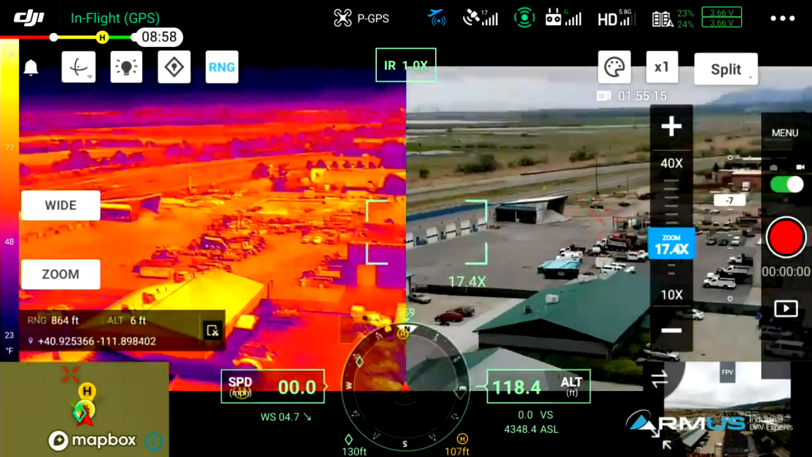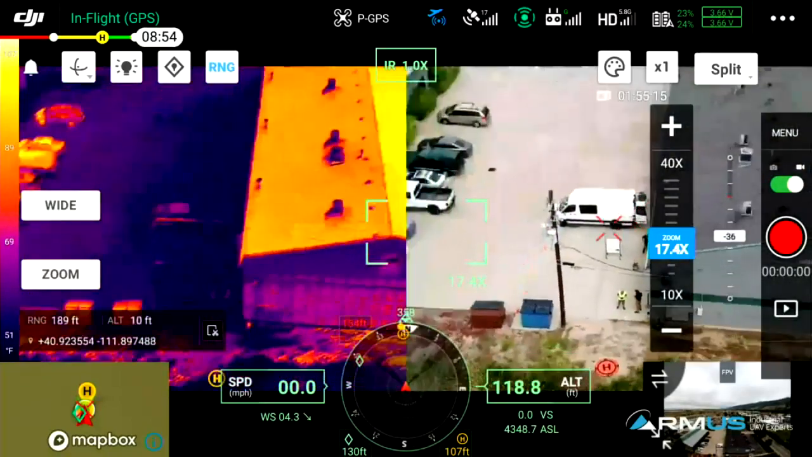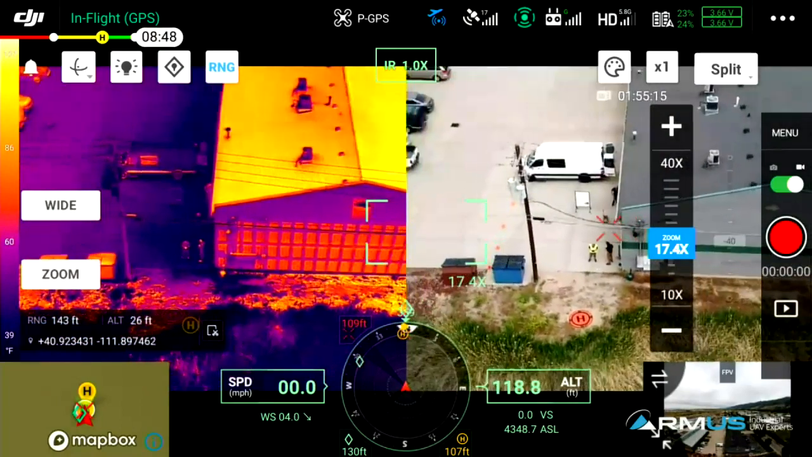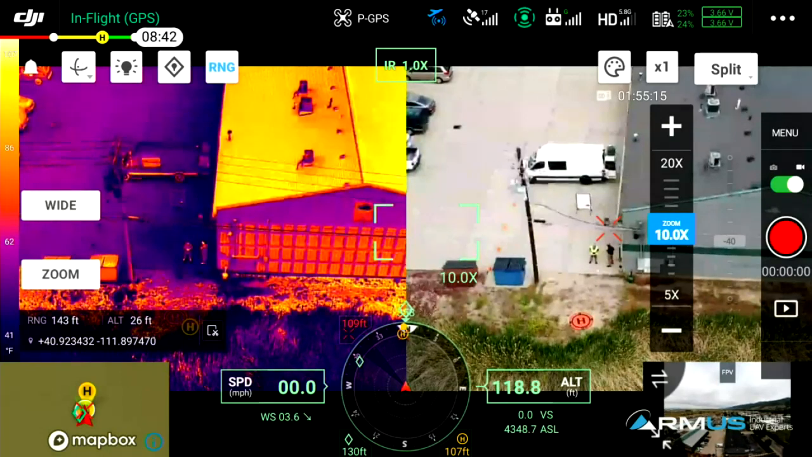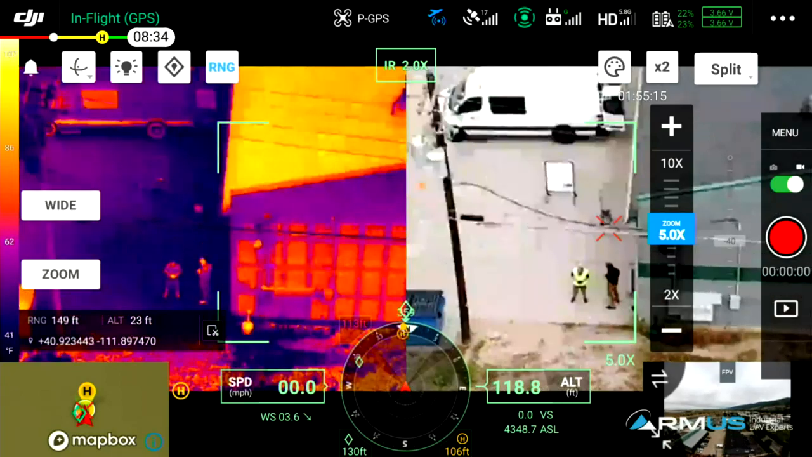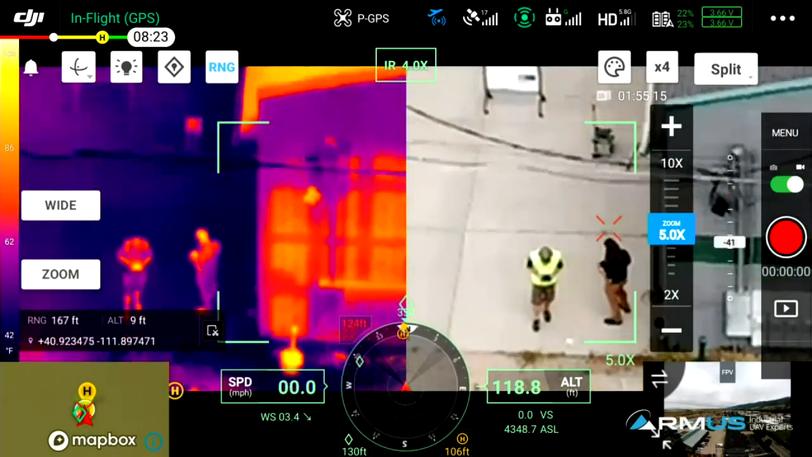With the split view, we just had a comment from one of our viewers to talk a little bit about this, and again, how the split view looks. This is putting the side-by-side, left and right. If I zoom in, I'm not doing any optical zoom control, I'm only doing zoom digitally. We talked about that.